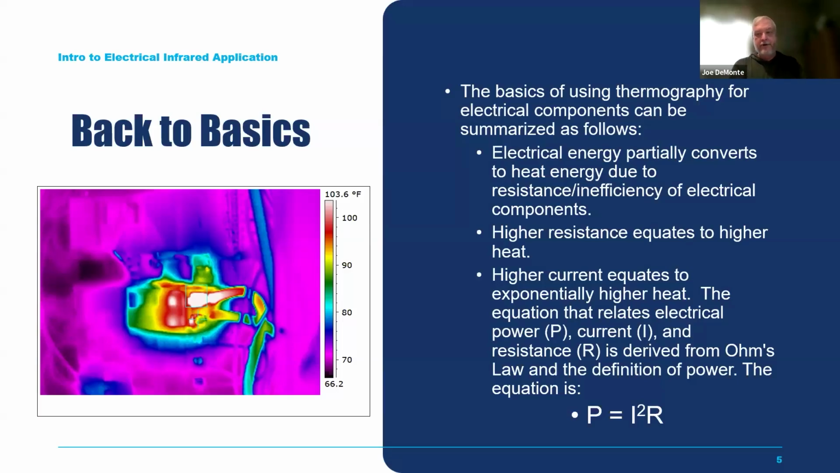So the current, if you see that equation on the screen here, is squared. So the relationship for power to current and resistance, the current squared. That means if you get some current, you're going to get some heating because everything's going to have a resistance. But increasing the current dramatically increases the heating. So we should expect well-loaded equipment to have some sort of heating. And you know, the more load, a lot more heating. Well, how much is too much, and what are we looking for?